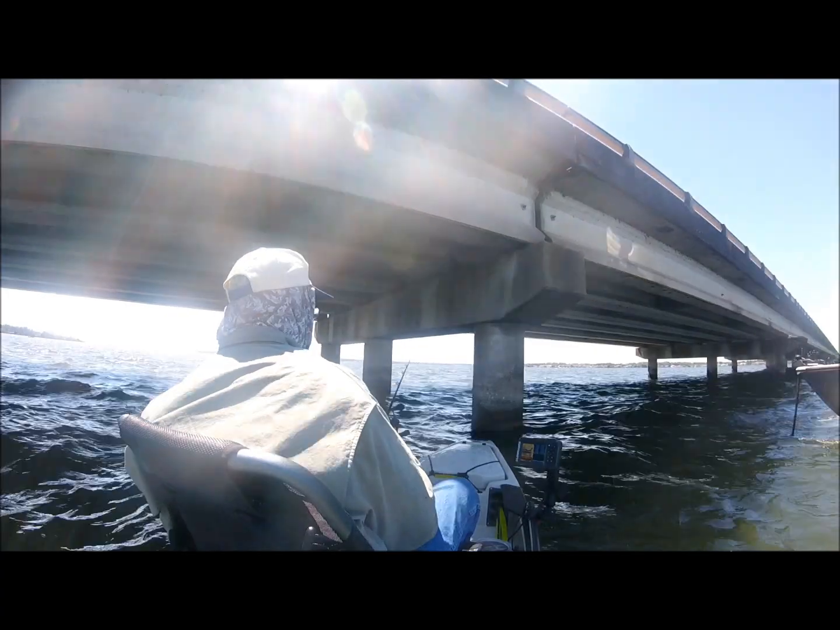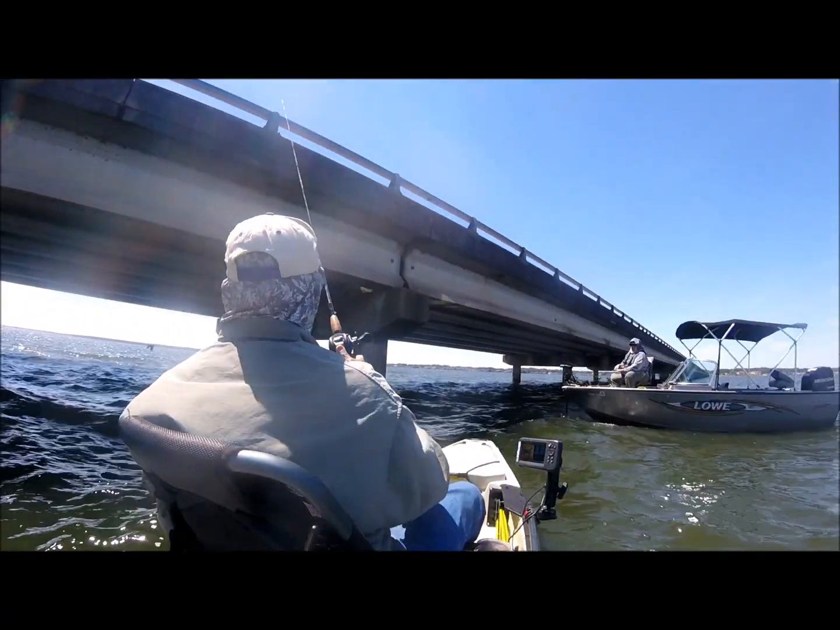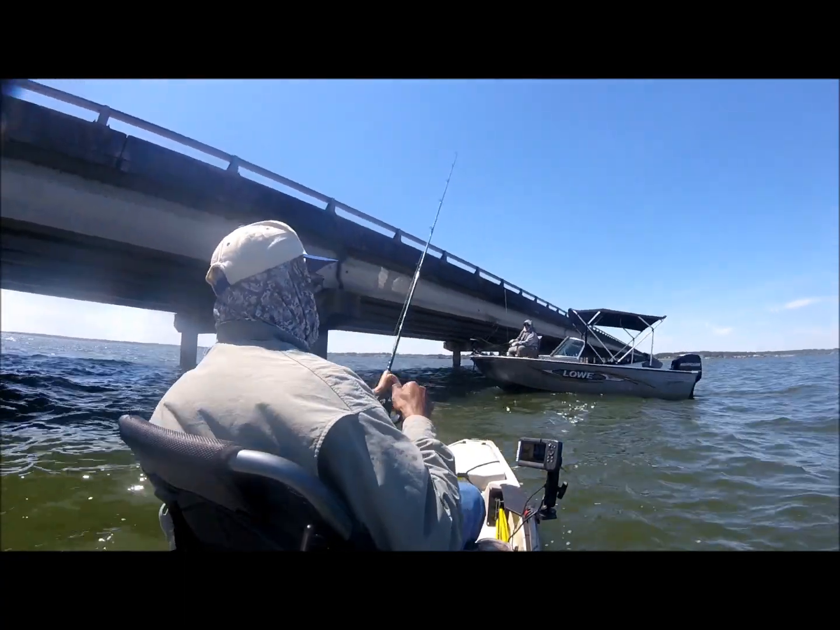Give you some of these jigs because you may get to come out before I do. I tied a few more of them last night. Yeah. That pumpkin seed and lime.